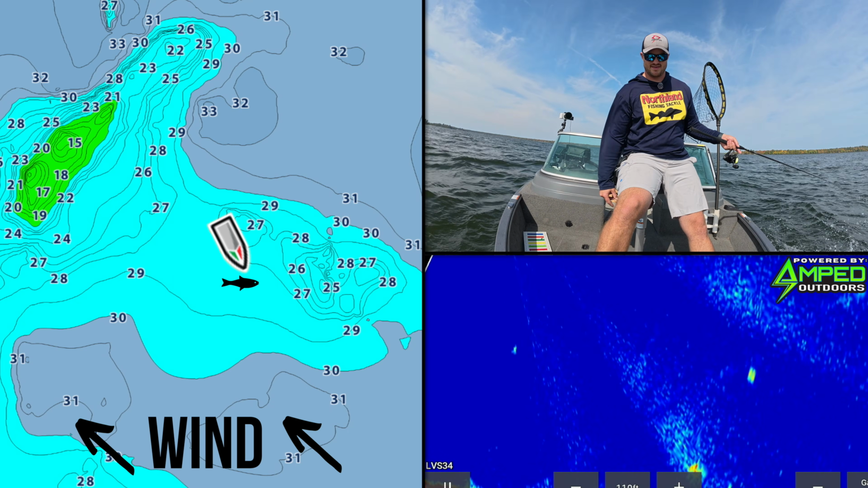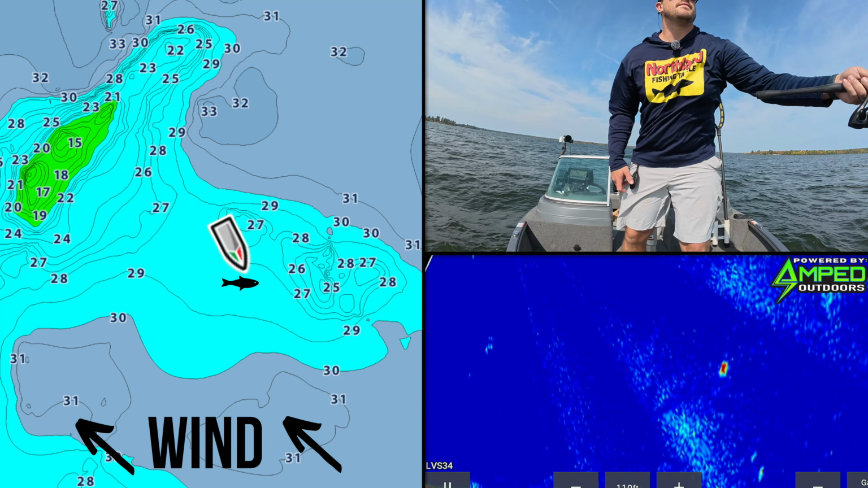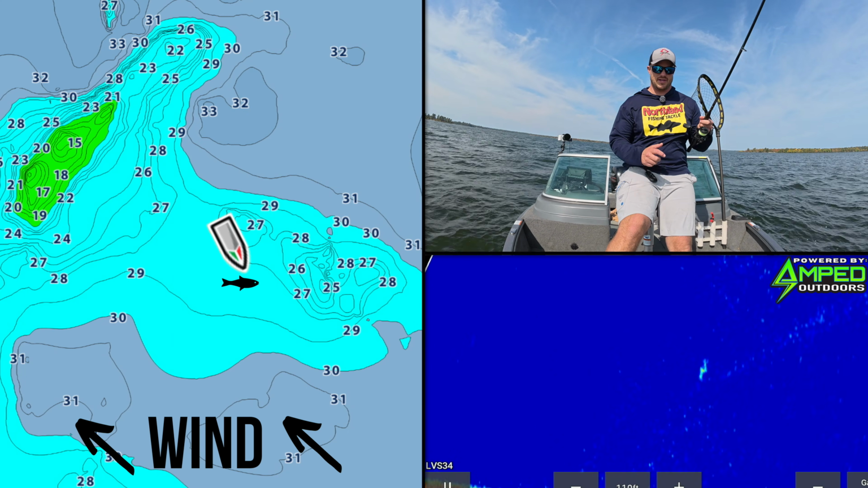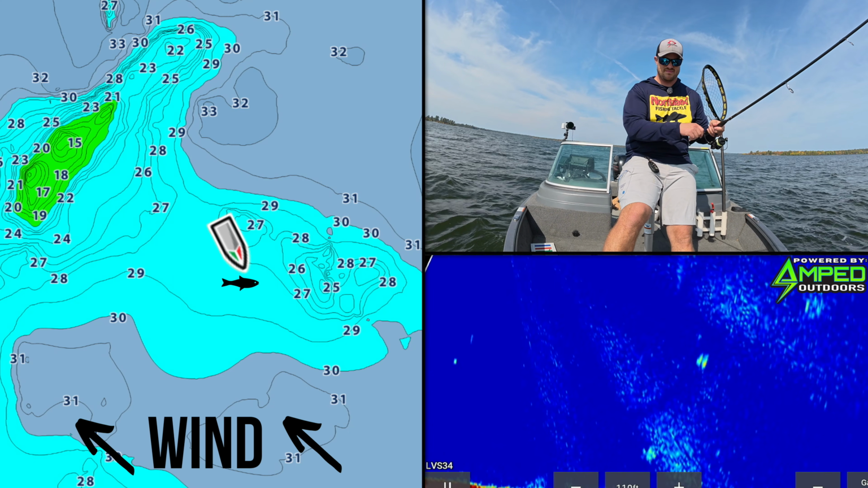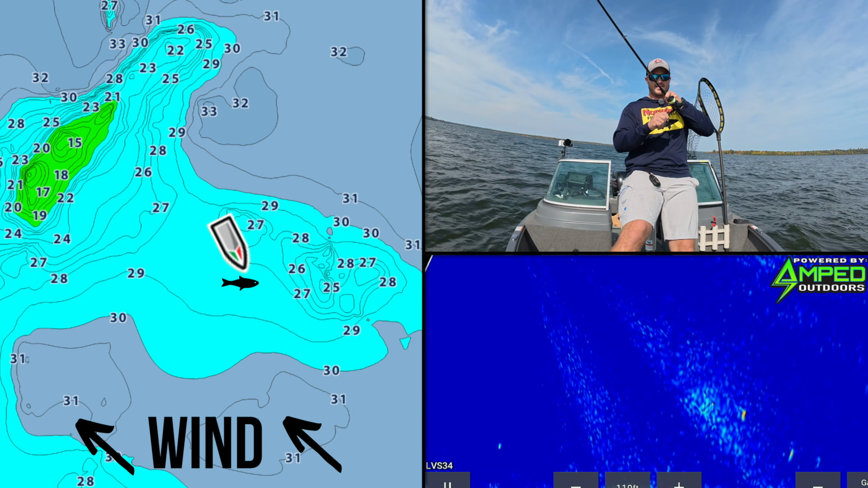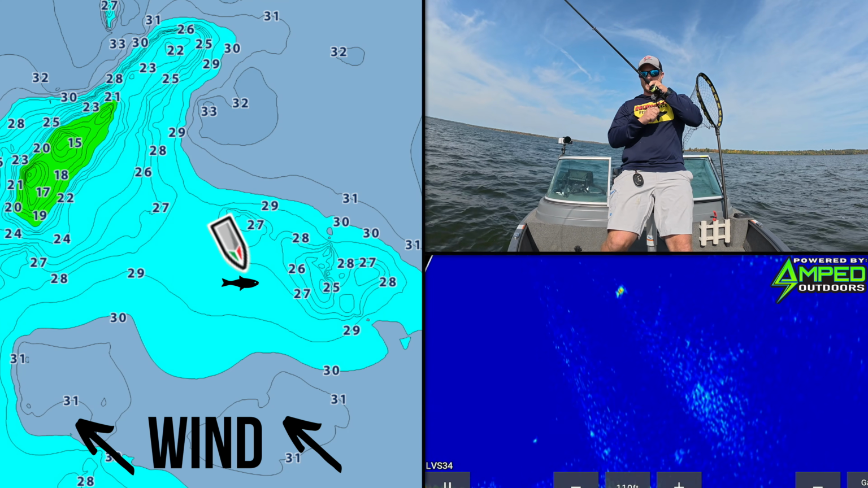Woo. Let's see what we got. 40, 50 feet. Try to cast beyond it a little bit. Come on. Make some readjustments before I get down to him. Ooh, this guy started doing things I like. Yep, that guy came up like he's supposed to. Hopefully that means he's not pikey.